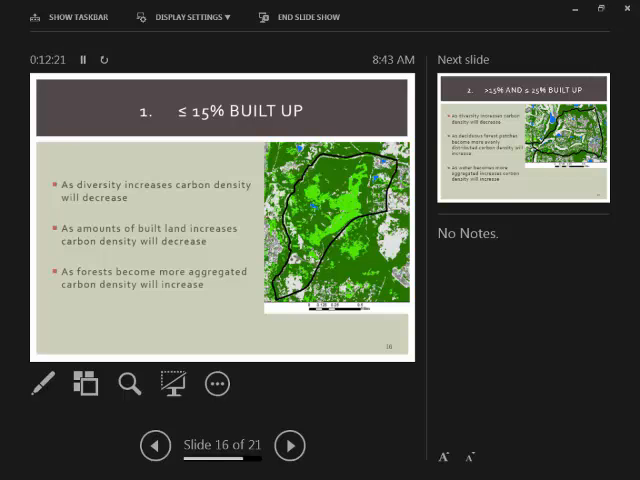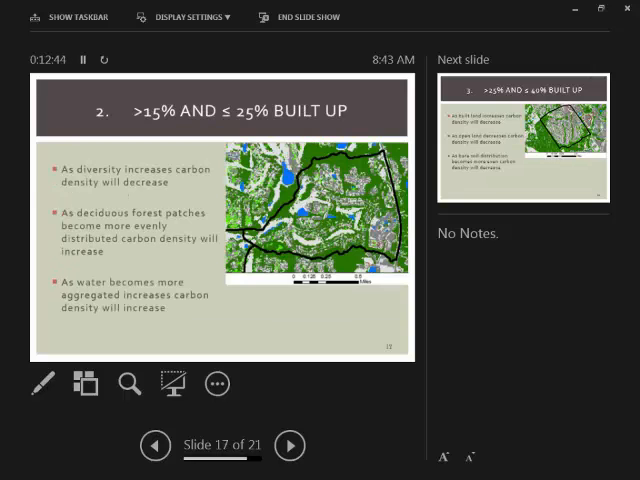And within this set of models, we found that as the diversity within the neighborhood increases, there will be a negative impact on the health of trees. Also, as amounts of built land increase, the carbon density will decrease as we would expect. And as the forests become more aggregated within the neighborhoods, the carbon density will increase.